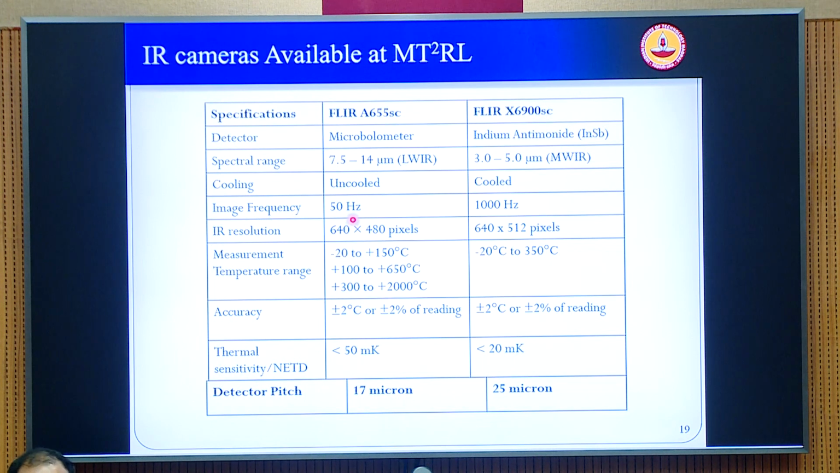What is important is the frame rate. You can see that this is the frame rate at full resolution, the maximum pixel array, this is 50 Hertz, whereas this is a higher frame rate, you can see 1000 Hertz. If you reduce the pixel array size, you can increase this to a very high frame rate, as high as 20,000 Hertz and so on. You can also see the detector pitch. It's about 17 micron here, and about 25 micron here. This is what I was talking about. These sensors are all diffraction limited. Therefore, the best that you can get with most conventional cameras is about 20 microns, not less than that. Okay.